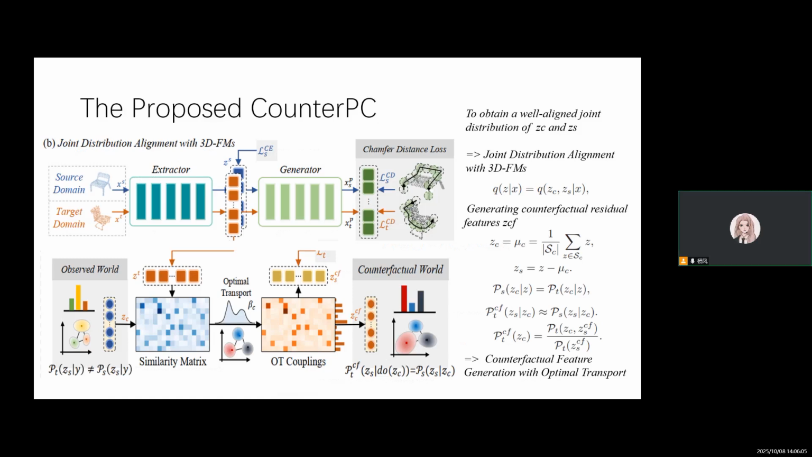Our proposed architecture, CounterPC, consists of two main modules. The first is counterfactual feature generation, CFG, which uses optimal transport to generate counterfactual residuals that align with source semantics and implements the intervention. The second obtains domain-invariant joint distribution modeling via self-supervised learning. We employ point cloud reconstruction as a self-supervised task, enabling fine-grained joint modeling. This is especially suited to 3D foundation models, 3DFMs, which provide rich geometry-aware priors. Together, these modules form a causally grounded adaptation framework that explicitly disentangles structure from variation.